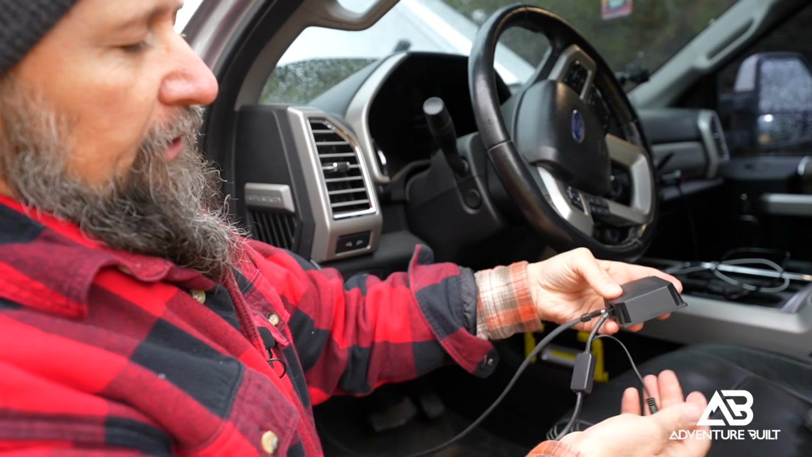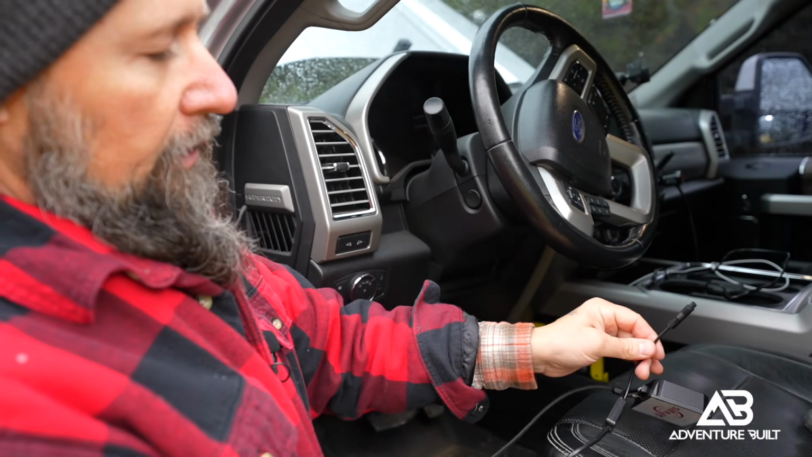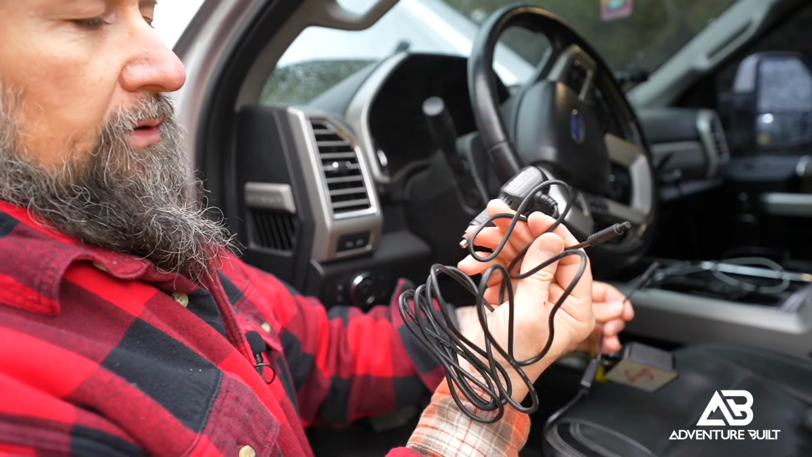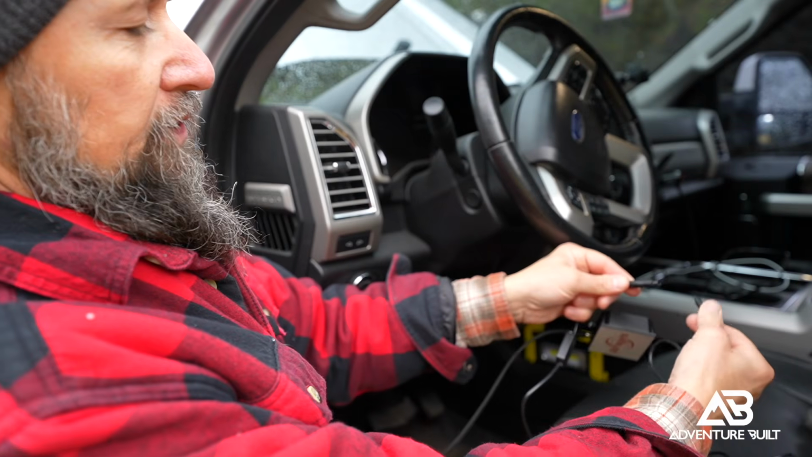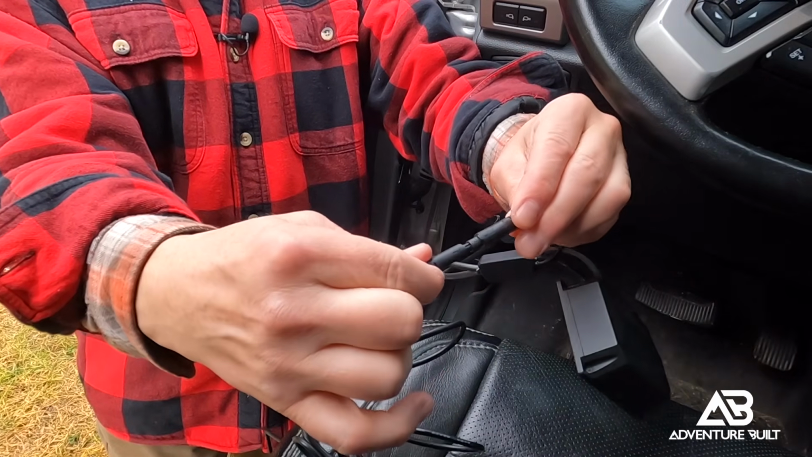Very easy to do. Just make sure everything lines up the correct way. The other side of this input here actually goes to the power input. So there's a DC power input with the cigarette lighter on the other side. That is just going to plug in like so.